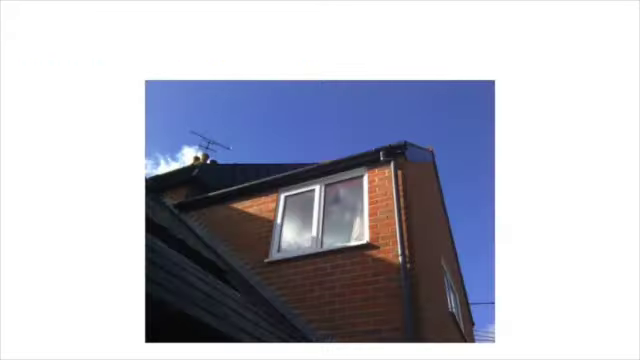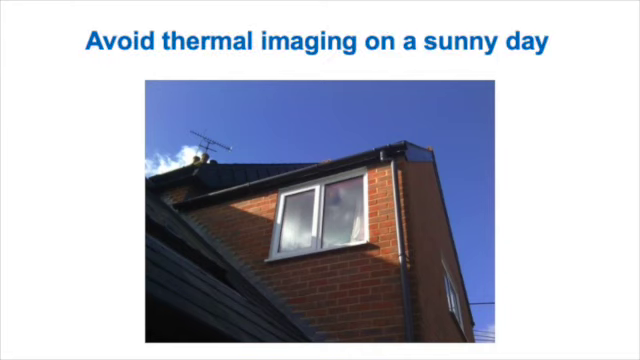It's also best to avoid thermal imaging on a sunny day, or even if there's just been some sunny intervals, as the sun will be warming up the outside of your building and you won't be able to see where the heat's leaking out of your home.